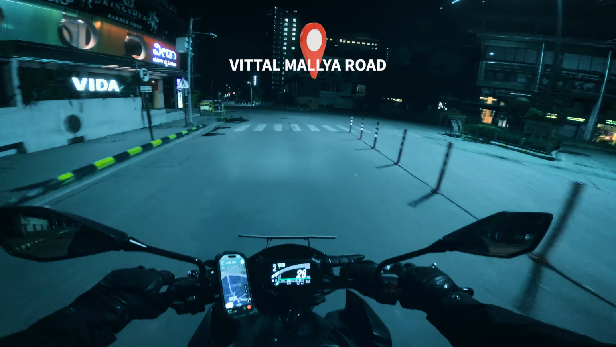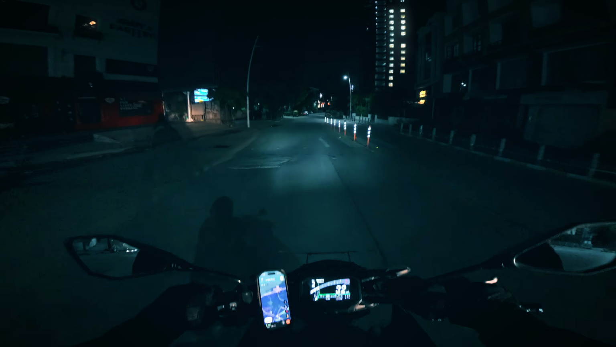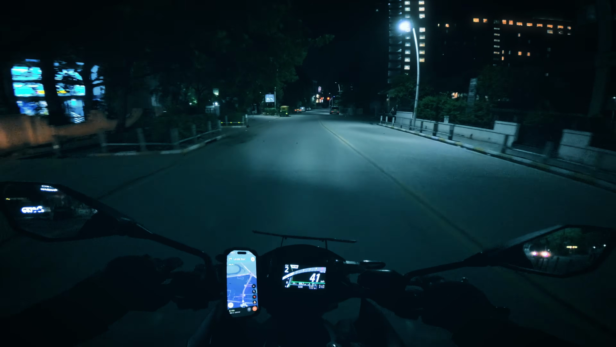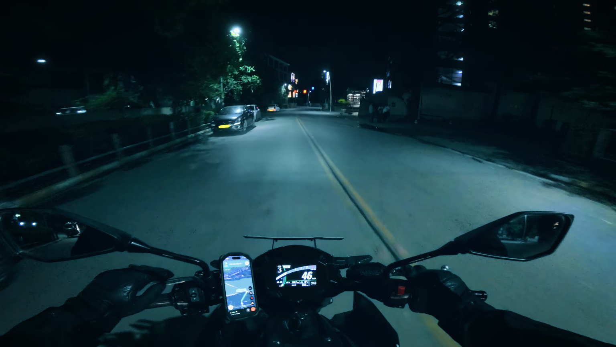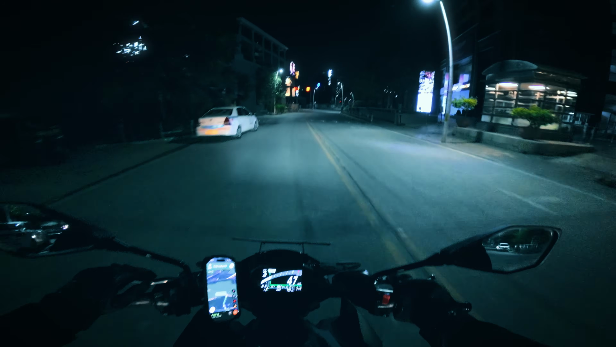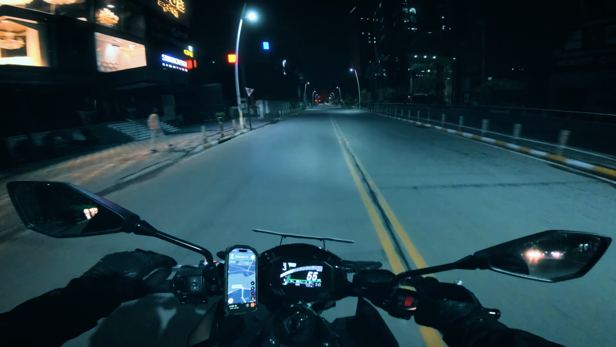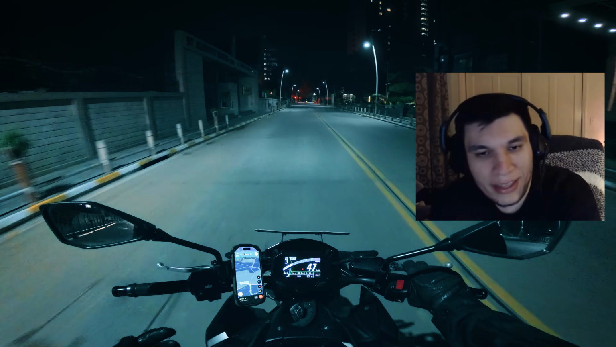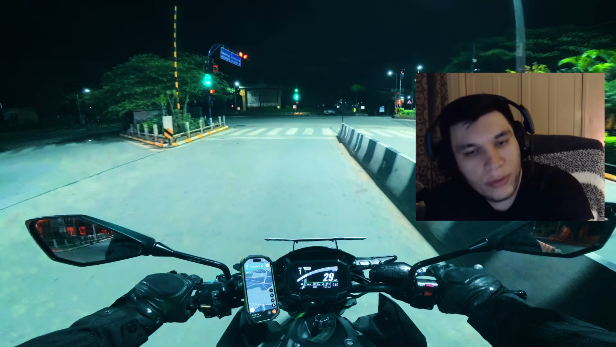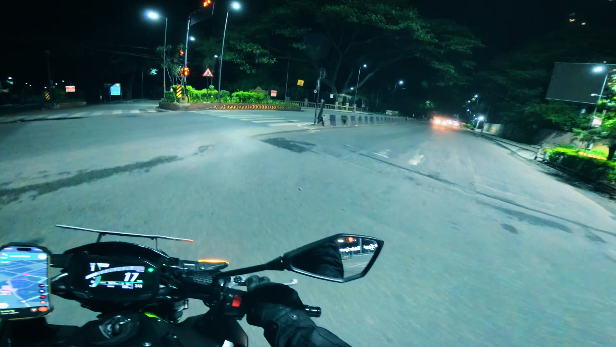This is such a happening spot. Right now it's so empty, but this is actually a happening spot in Bengaluru. I mean, you can see a lot of supercars and superbikes over here. And it's pretty well lit. If you really want to show off your motorcycle, this is the best place to come. Yeah, that's true, as long as everything is safe.